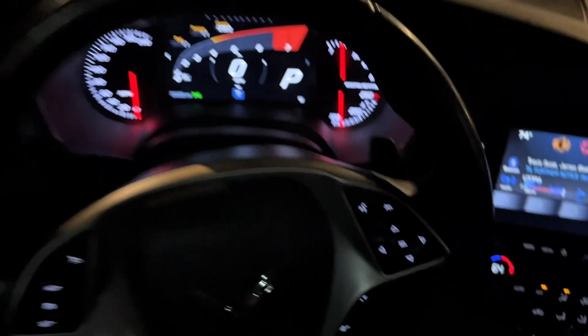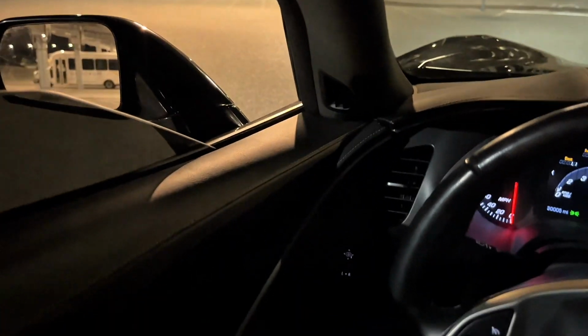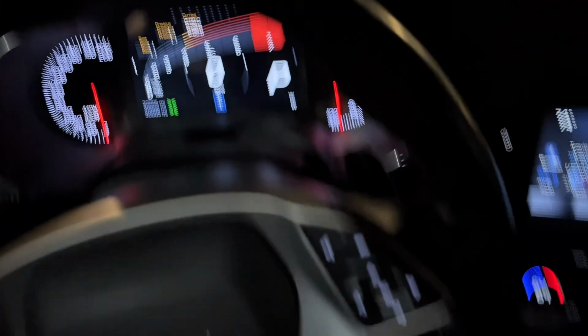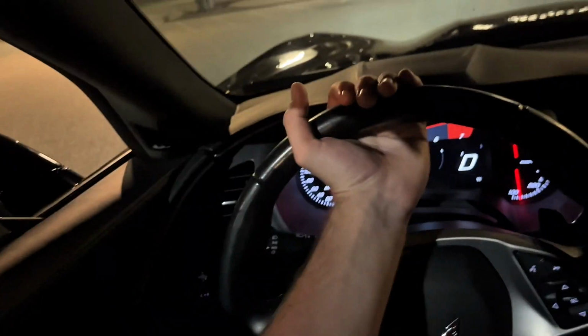Triple threes right now. Triple threes. 3:33 a.m. Get this drive going. See how it's acting. See what the streets are like. Probably gonna be dead, but let's see what it's like. Catch y'all on the freeway.